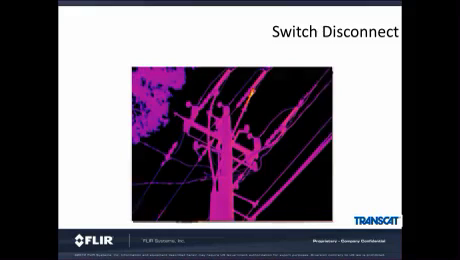So let's look at our first example. We saw this picture in the visual picture montage earlier. At the moment, our eyes do not tell us that anything is wrong with this switch disconnect. When I use the thermal camera, I can clearly see that B phase is warmer than A and C. Since B phase is warmer, this is a good indication that there is a problem at this connection.